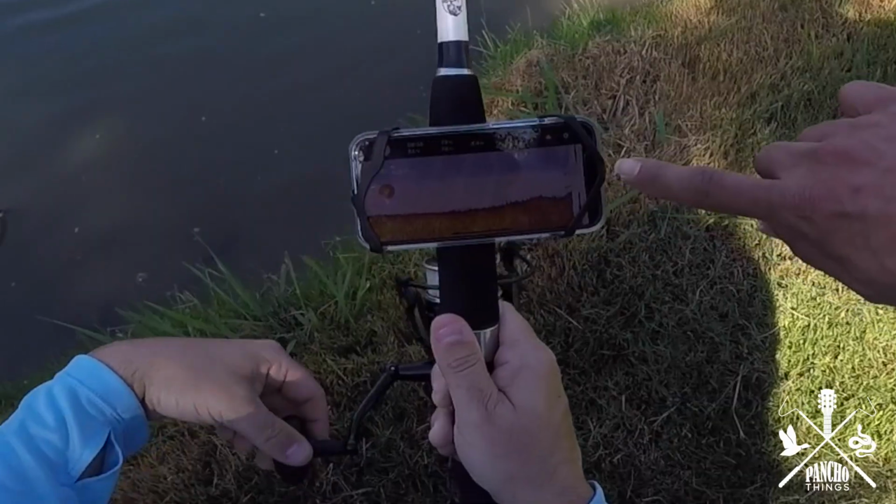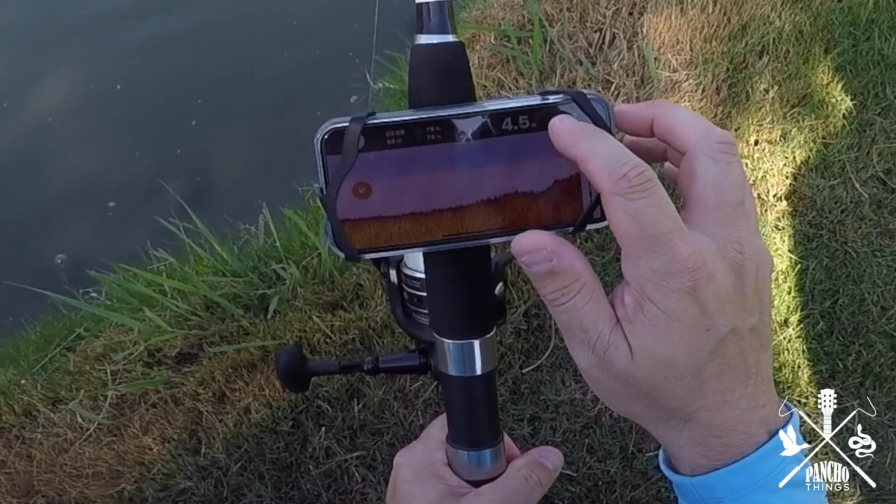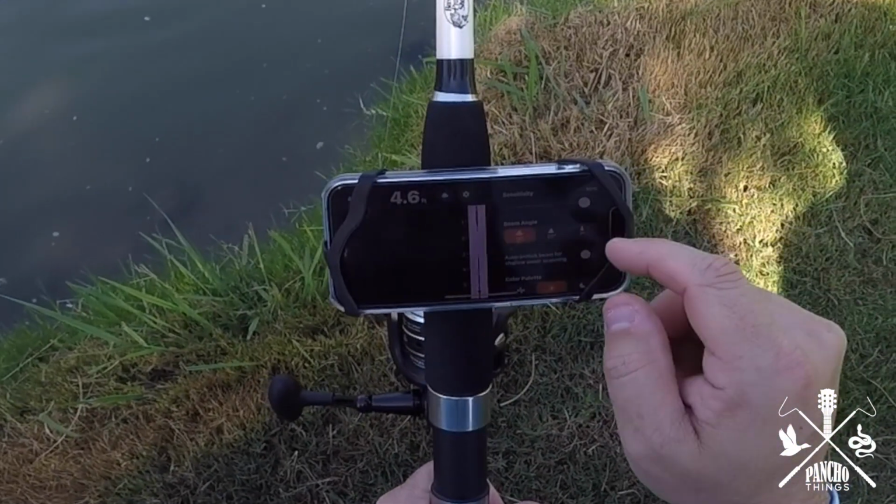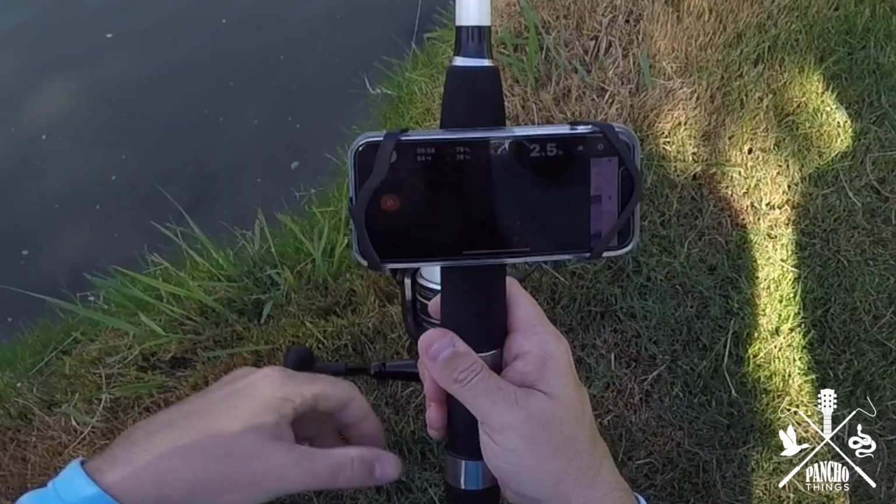You can see this side. The signal goes out and it comes back up. Right now we have a wide beam. Let's go with the smaller one. Sensitivity is really high too, so it's picking up a lot.